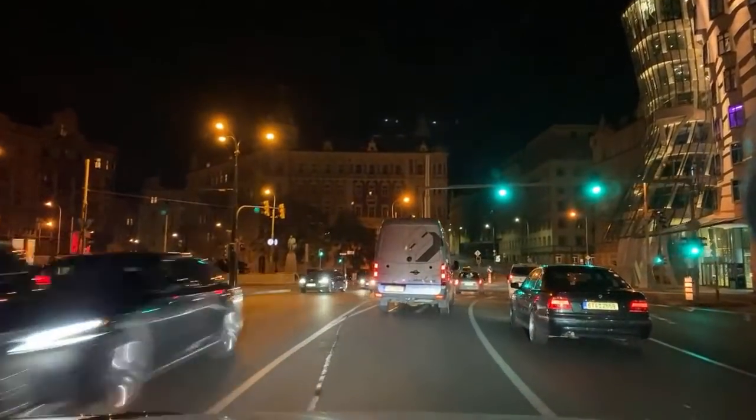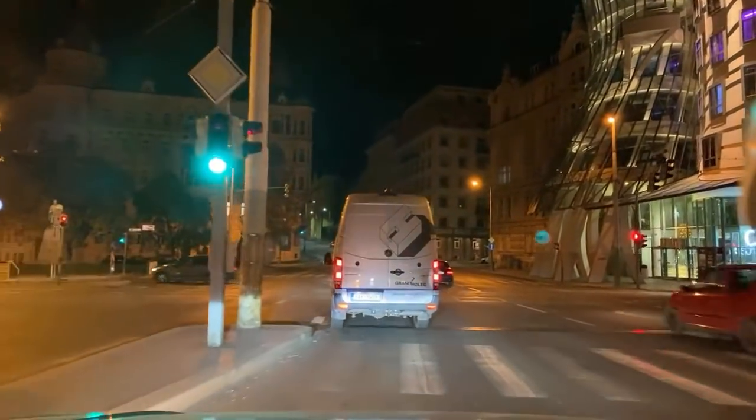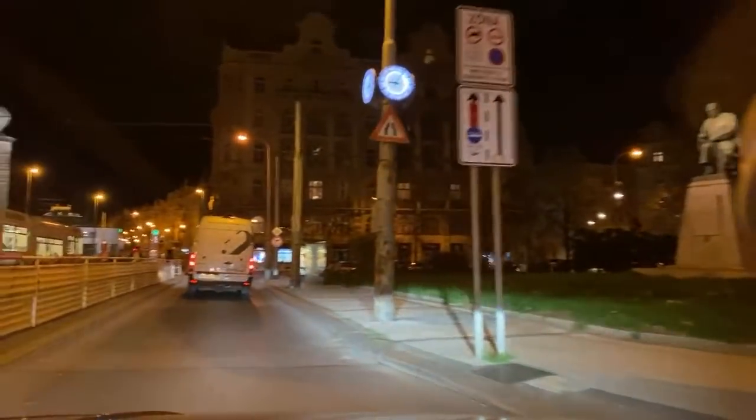This is a tricky intersection, one of the busiest bridges in Prague. As you can see, there's still a lot of traffic, and right in front of you right now is where the honest grass is. I'll shine my high beams on it so you can see it for a little bit. See that? See that beauty? That's our honest grass.